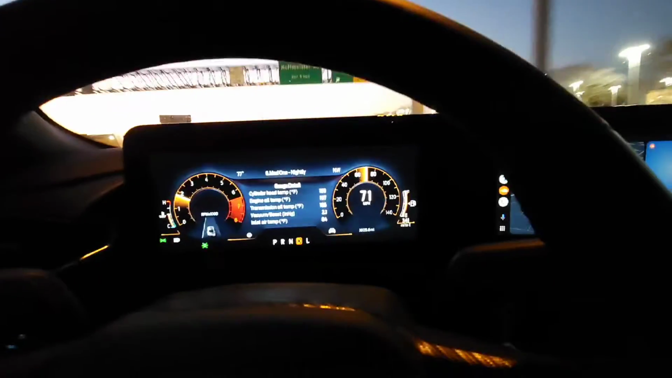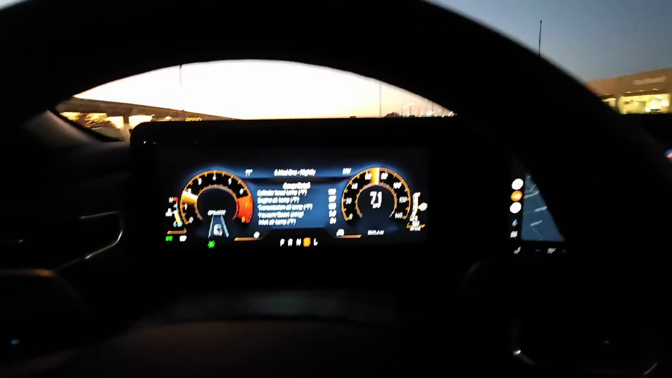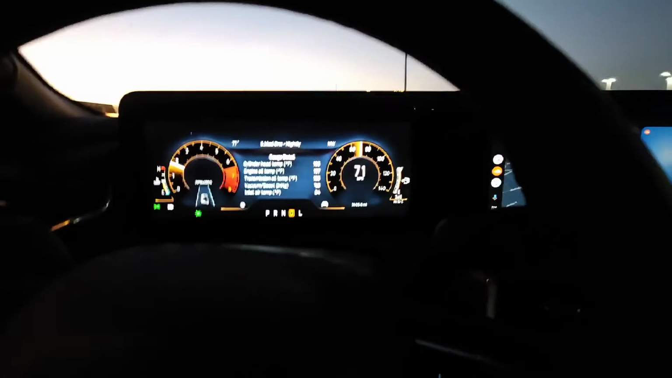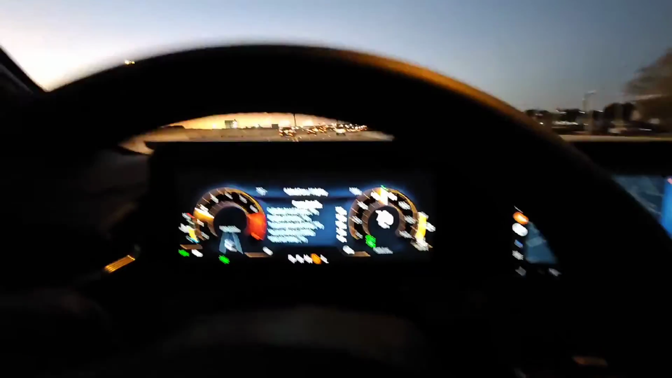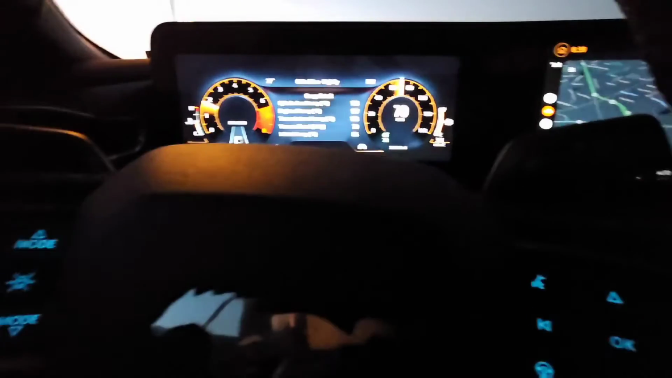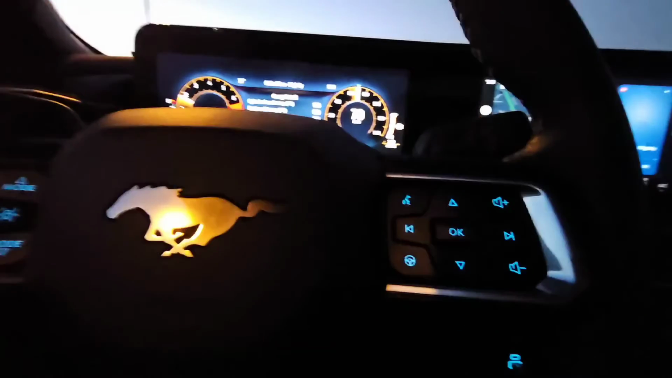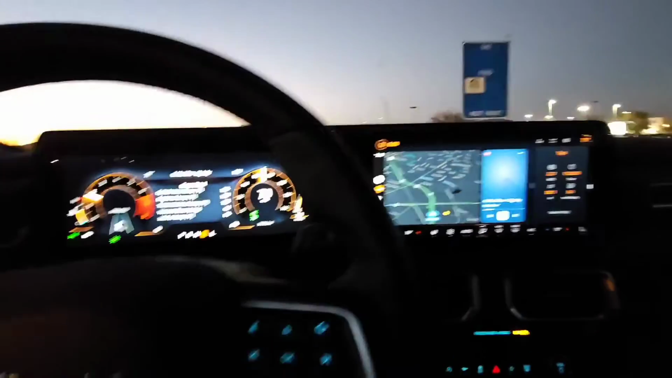But now, since they are gearing towards a different crowd with the convertible variant, when you turn on speed control, cruise control, you will now have lane assistance as well. It also kind of makes it like a smart car.